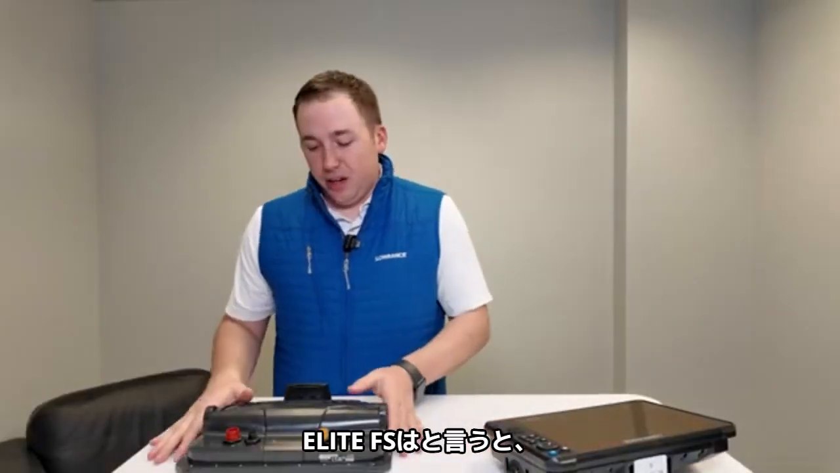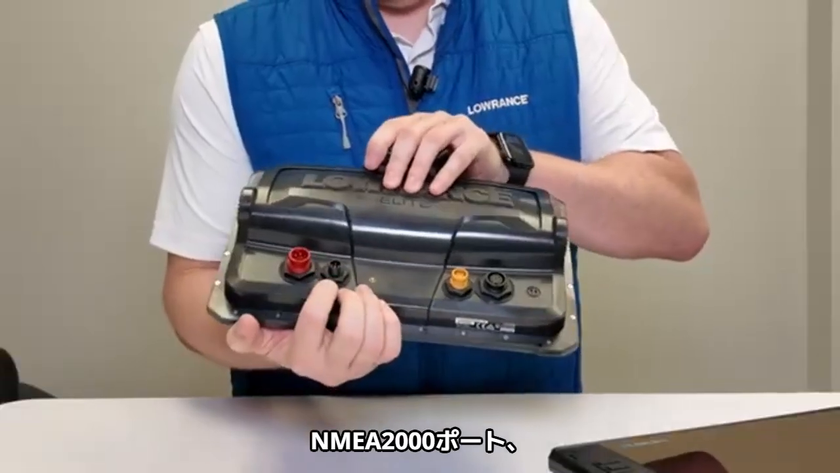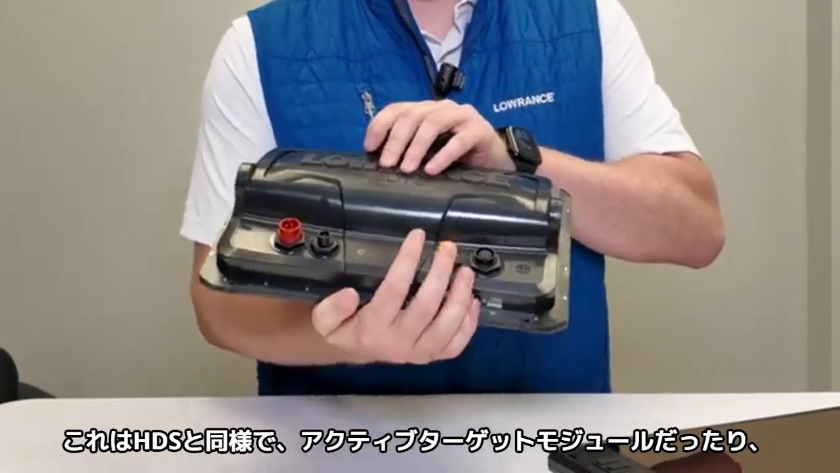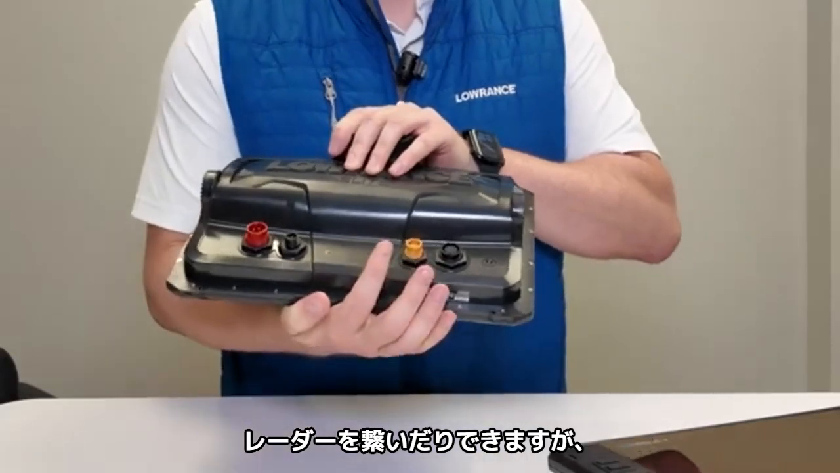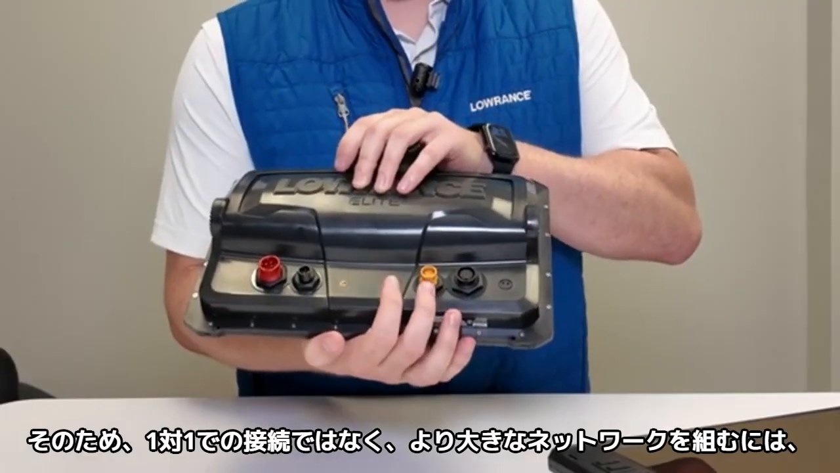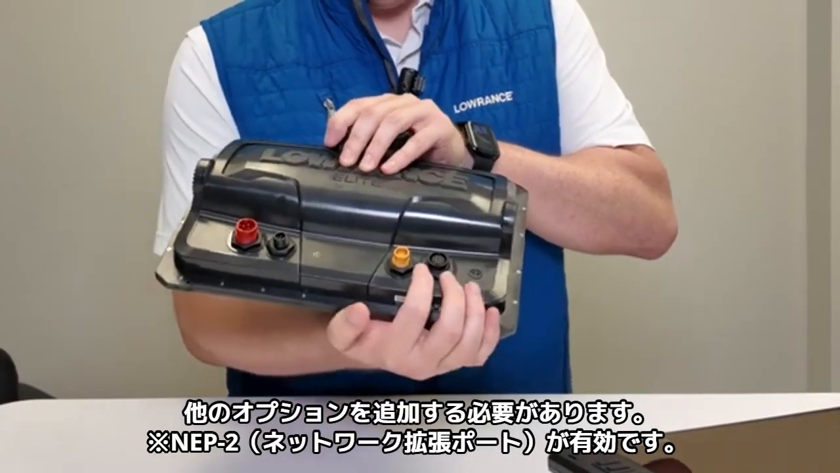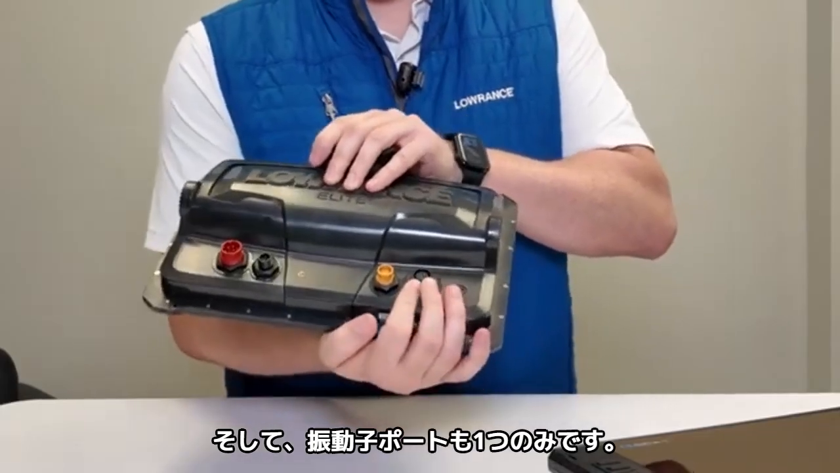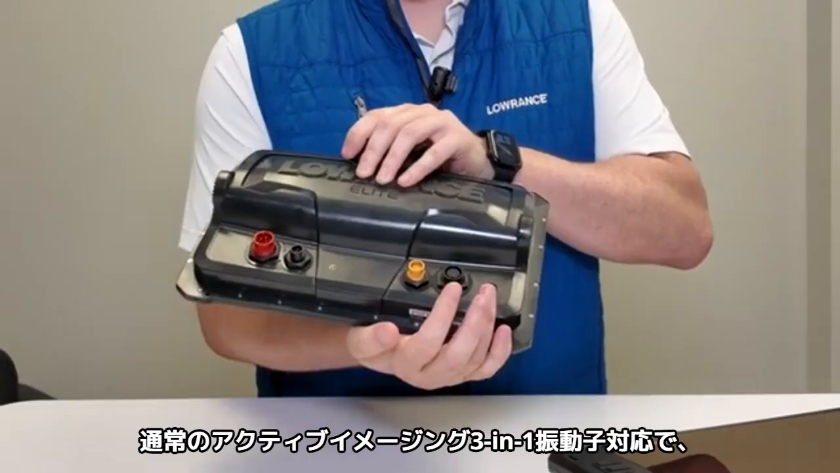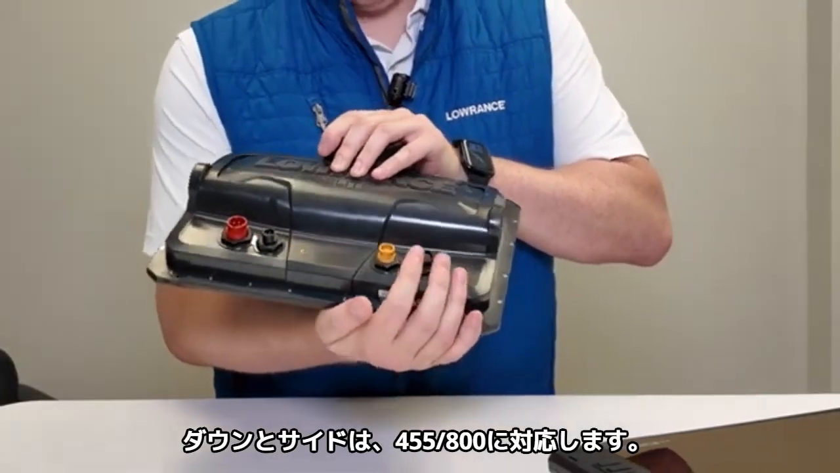If you look at an Elite FS, you'll see it's much simpler back here, right? So we have just our power, and then we have just that same NMEA 2000. There's only 1 Ethernet back here. So again, if you're going to plug in an Active Target module into this, if you're going to plug a radar into this, that takes up your 1 Ethernet connector here, right? So you have to add other options in order to build a bigger network than just plugging that straight in. And then you'll only find 1 sonar connector back here. And this does not support that high frequency 1200 kilohertz sonar. So this will be our regular Active Imaging. So this will be your 455-800 still back here on this connector.